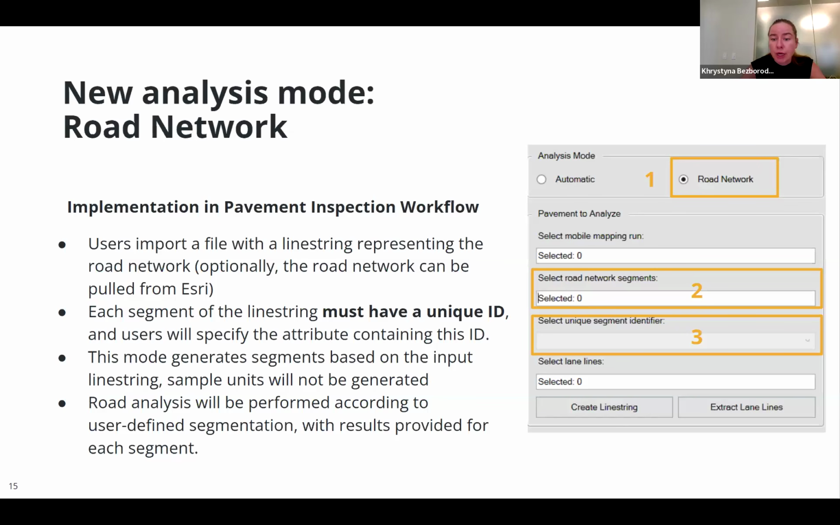Road network mode will allow you two additional user inputs. You can add your road network, center line of the road, to the analysis. It can be a shapefile, it can be any vector file. Optionally, the road network can be pulled from Esri.